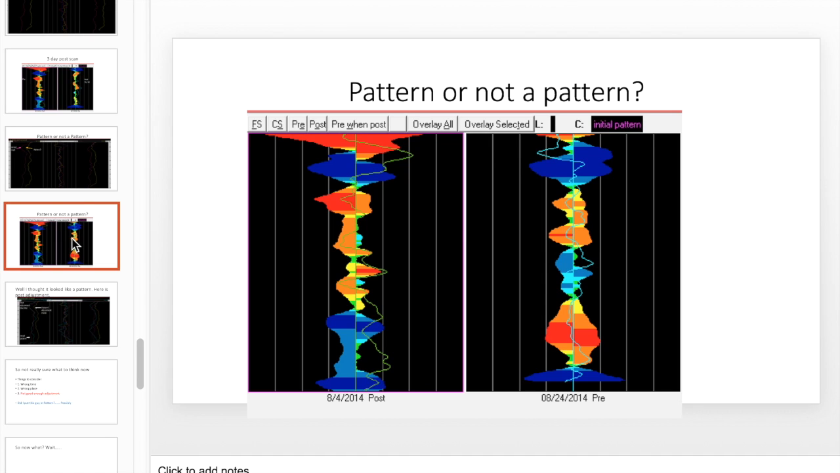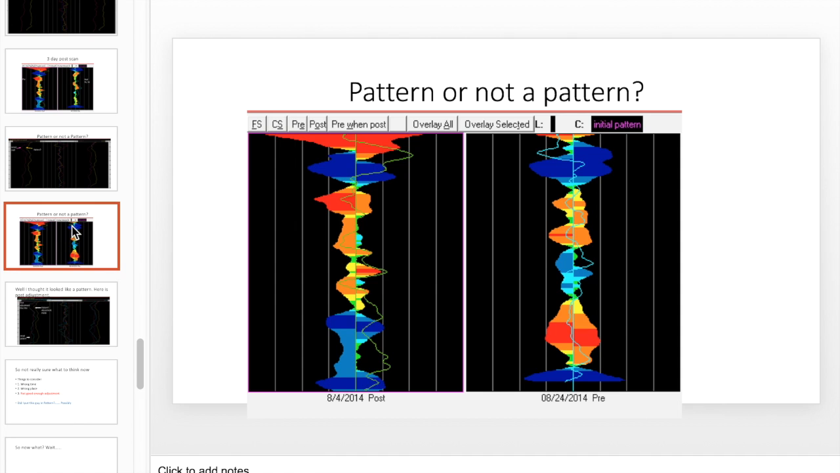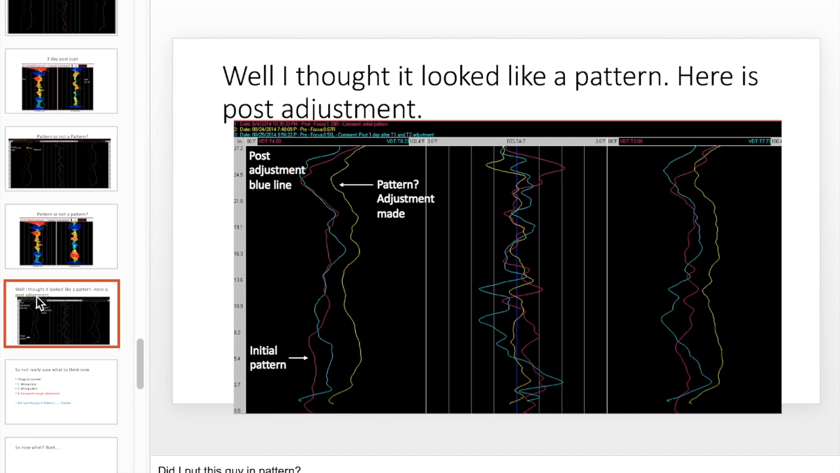So here's the delta Ts. That was 20 days apart, those two exact scans. So here we go. I had the initial pattern.